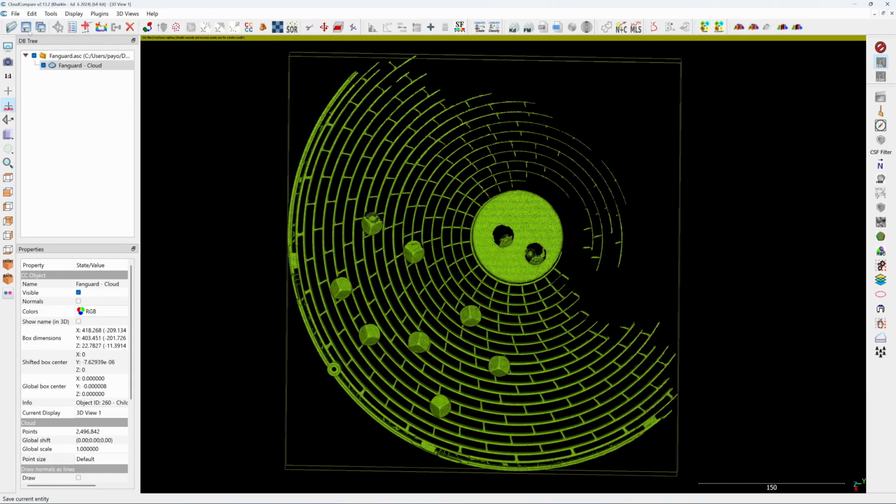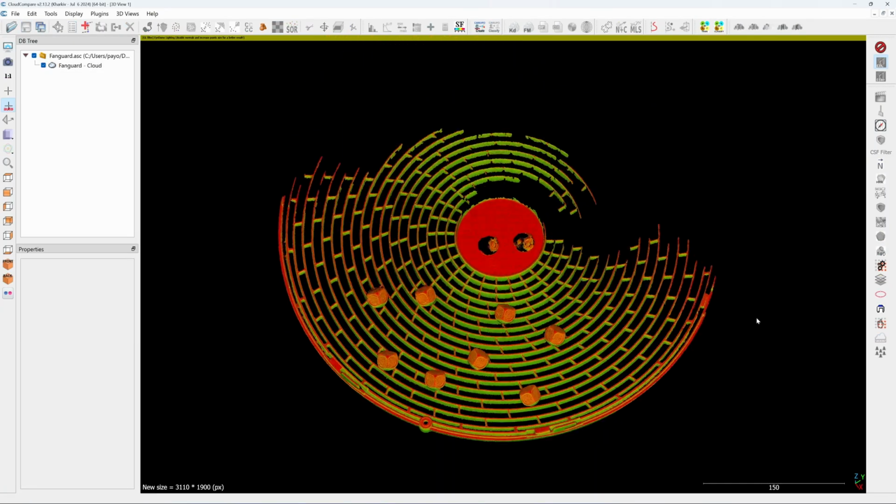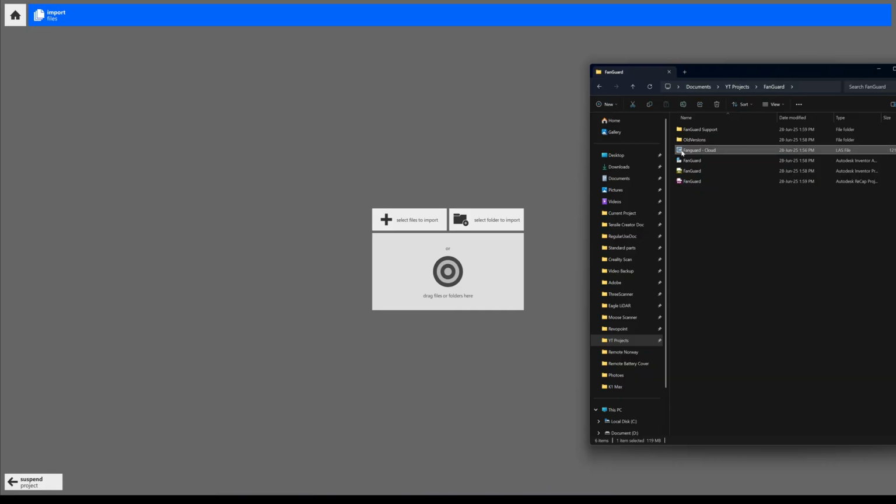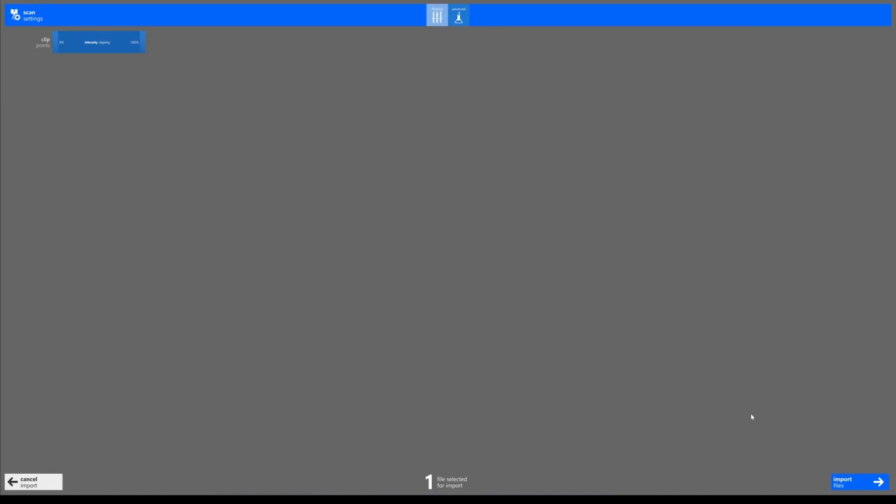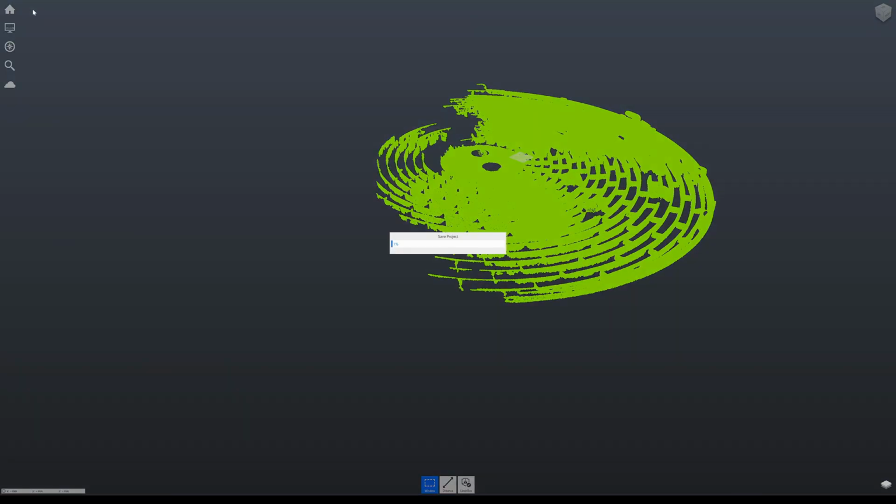I will save it in LAS format. Okay, now it's ready for converting to RCP files. Okay, this is ReCap with the fan guard. I just drag and drop the LAS file and index the scan. That's it. Next, I'm going to click on save and done.